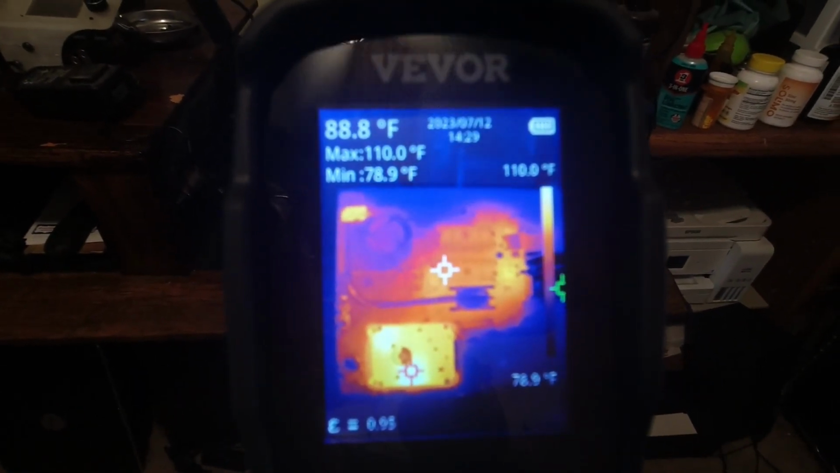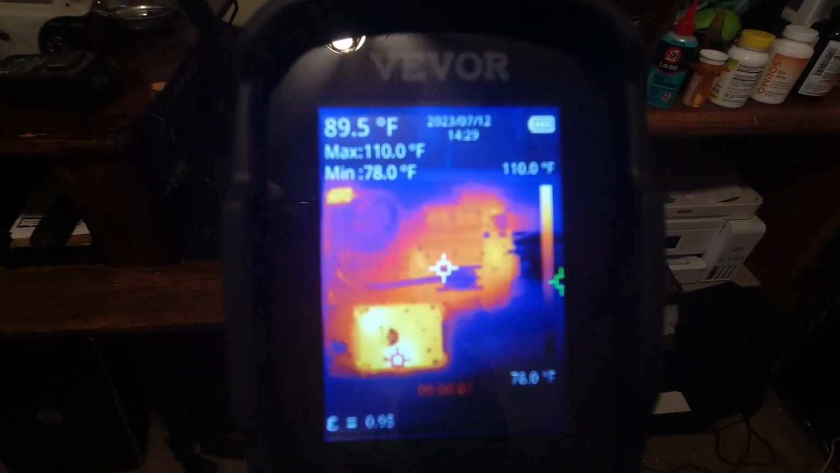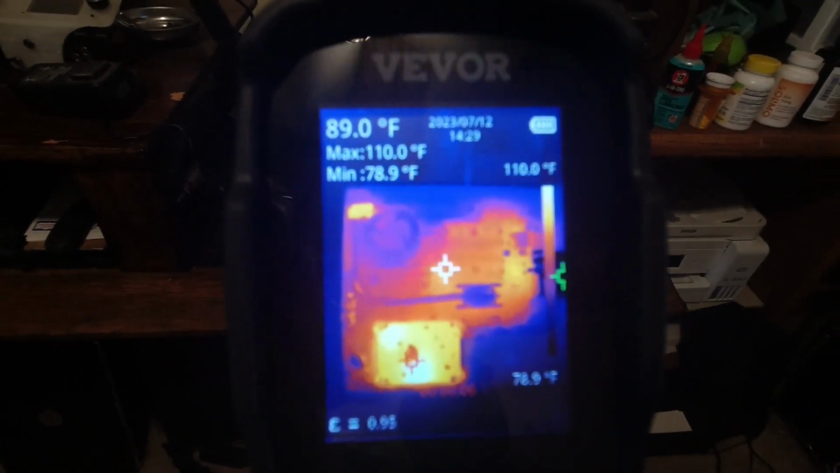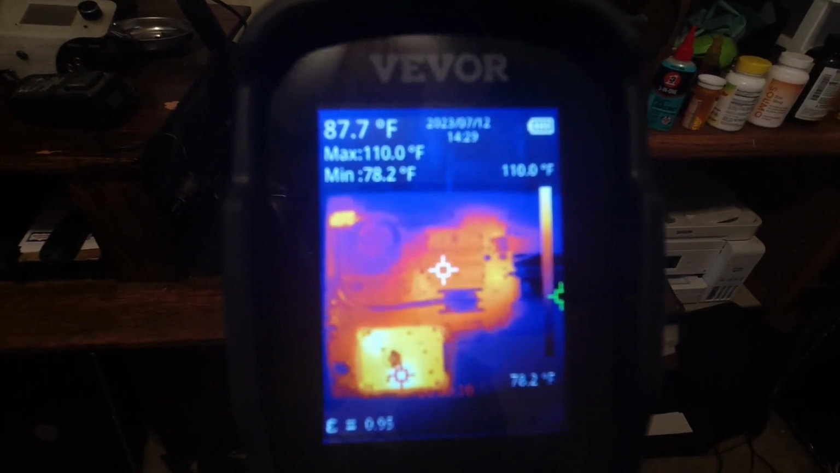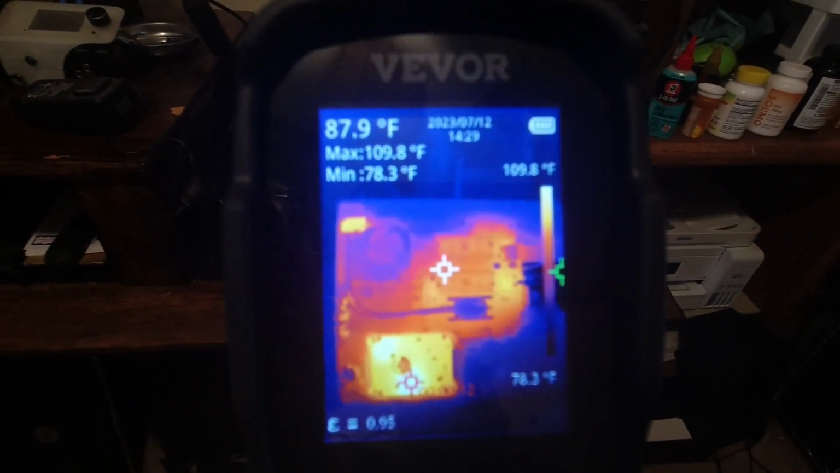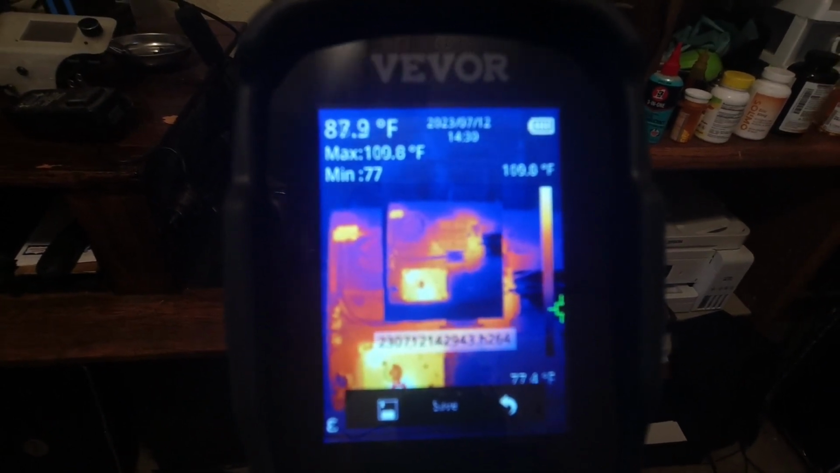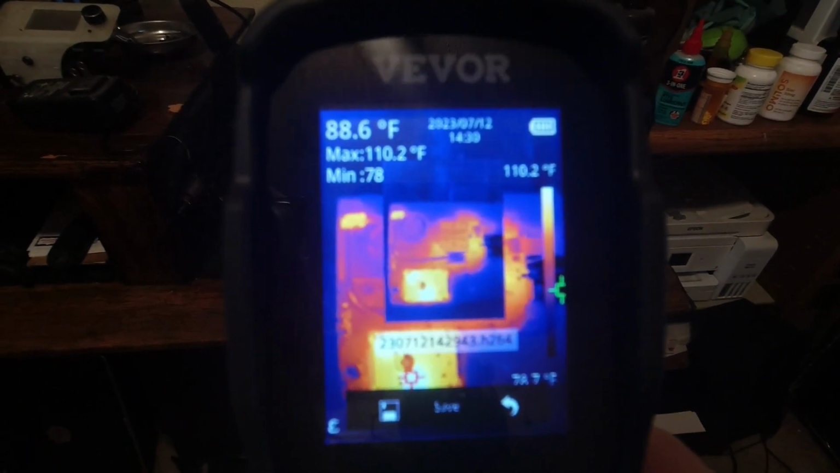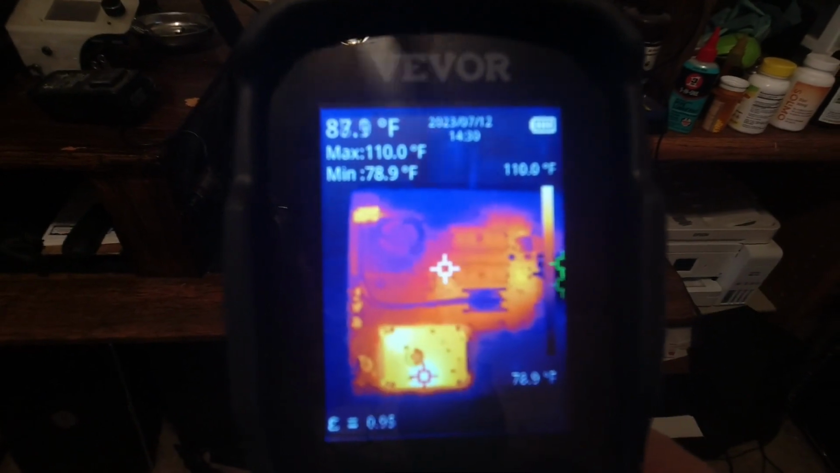If I hold the trigger down for a couple seconds, then I get video mode, and I think maybe you can see down here at the very bottom, the counter going up. Again, to stop it, you squeeze the trigger again, and it stops, and then it offers to save it. Again, press the center button to save it. If you don't want to save it, you can use the rocker to go over to the arrow, or just press the arrow button, and it's gone.